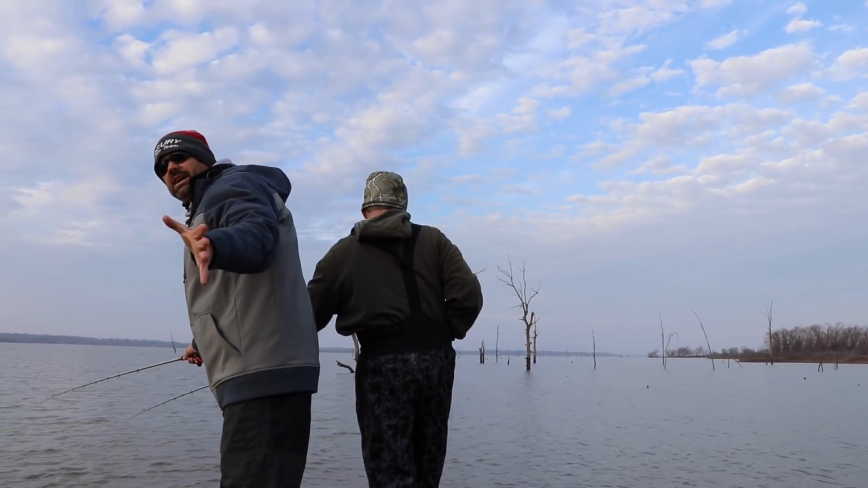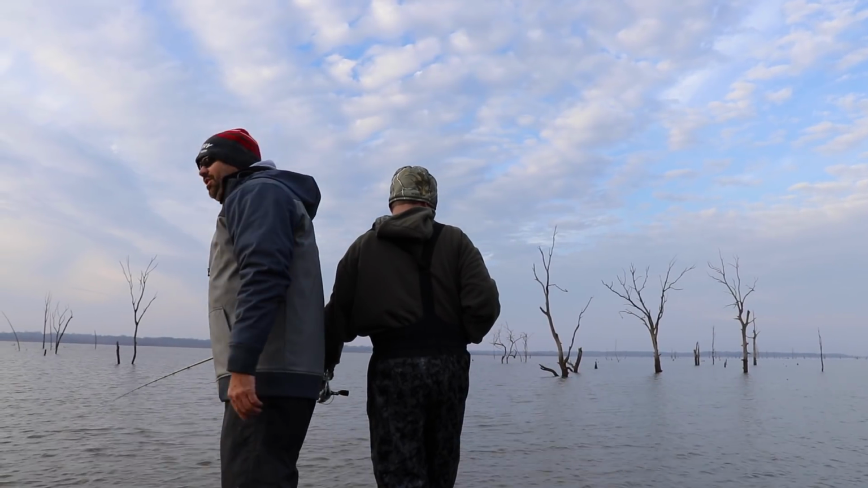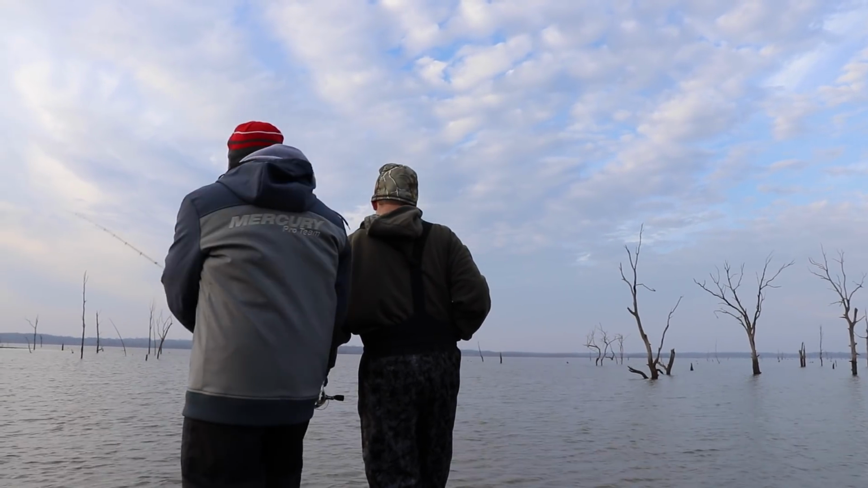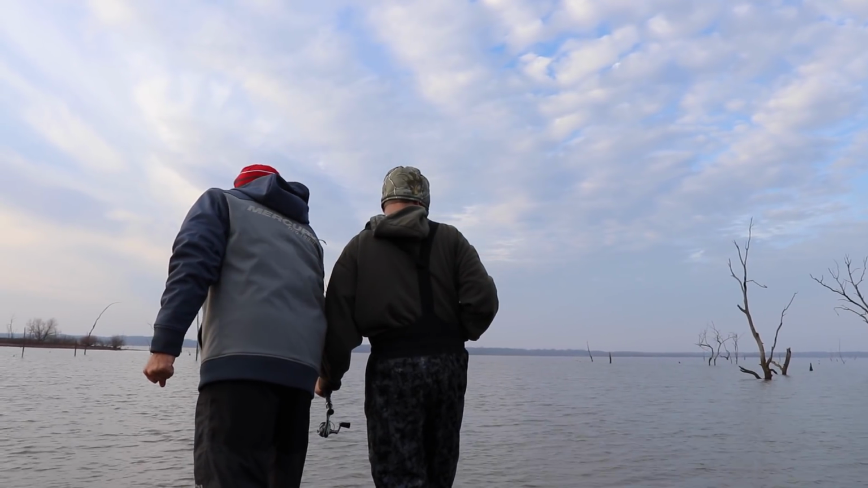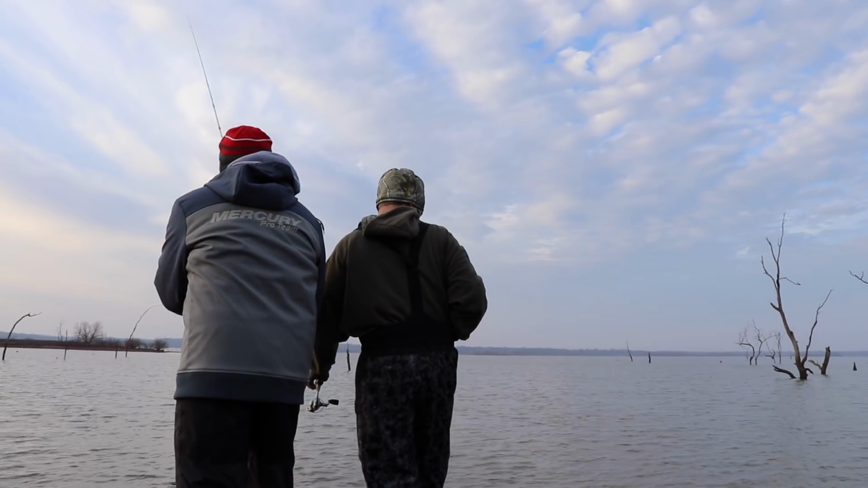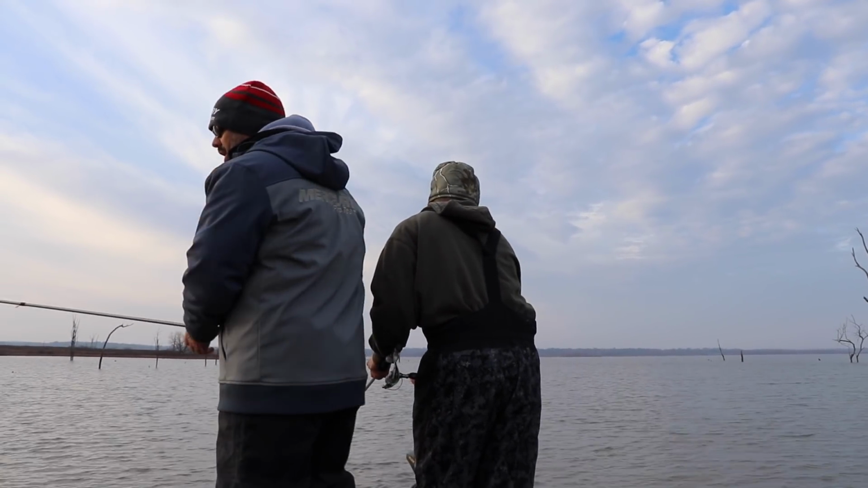So the fish we're catching, guys, are living still on the timber. We're at Truman Lake. It's known for crappie living right on the timber, and it's December 19th. These fish are still on the timber. There's no reason for them to leave. There's plenty of bait. And where there's bait, you'll find the crappie. Catch him. Got him? I'm looking at him.